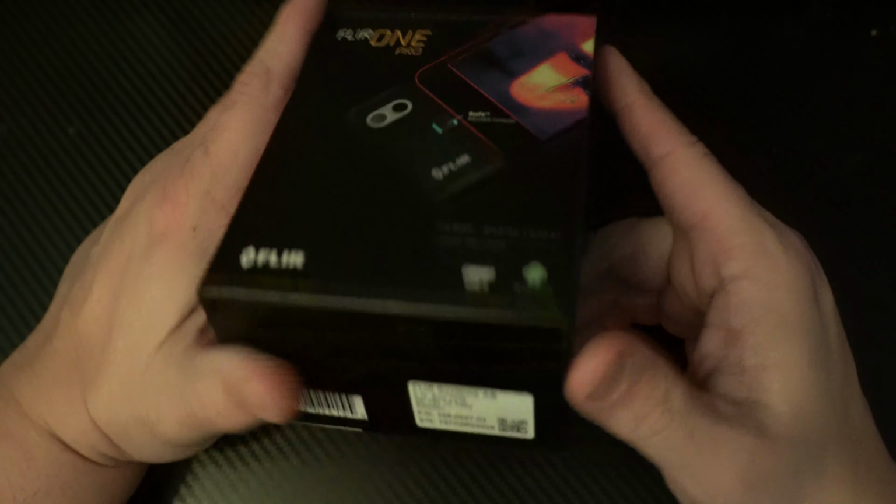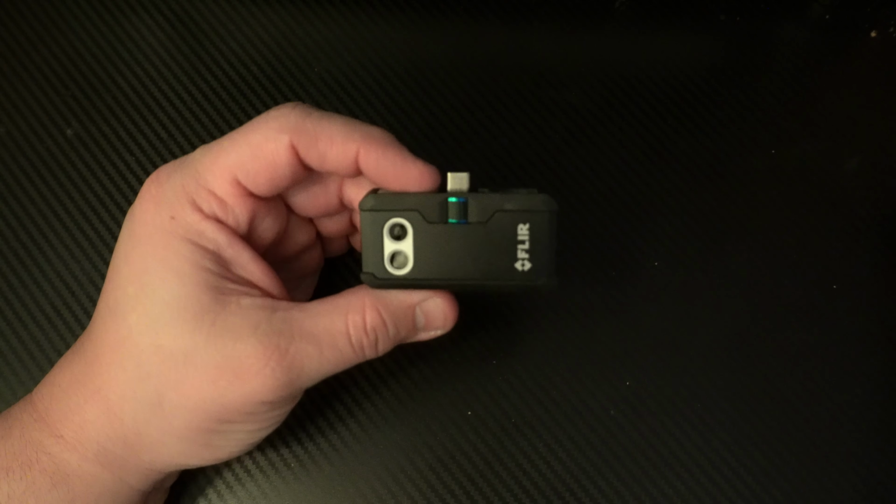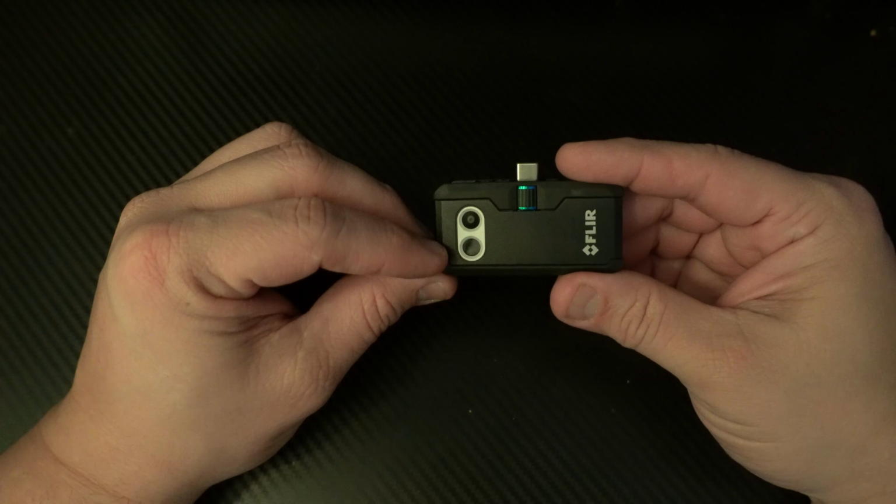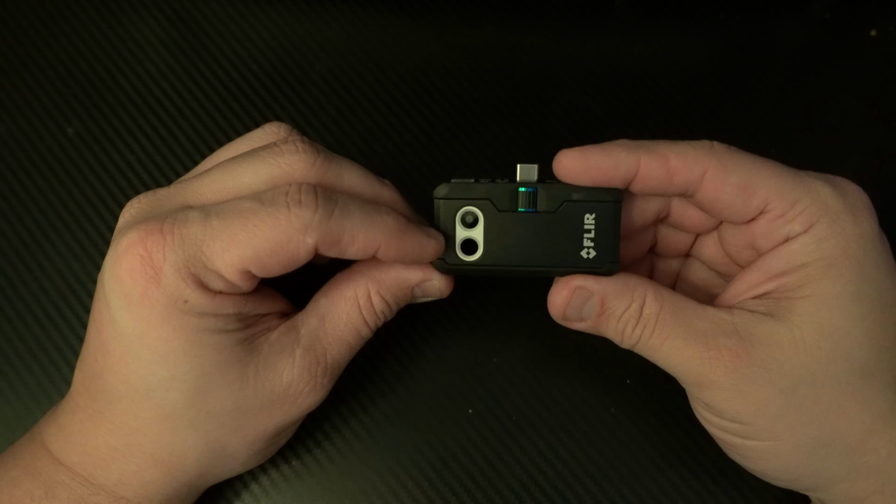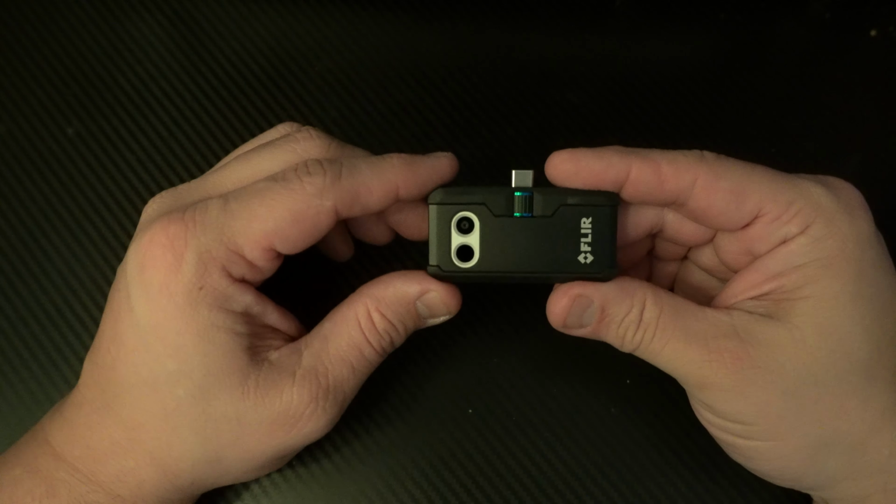Now, let's take a look at the device. As you can see, it's got two lenses on it. One is for a regular picture, and the other one is actually the thermal image. I believe the top one is the regular camera and the bottom one is the thermal camera.